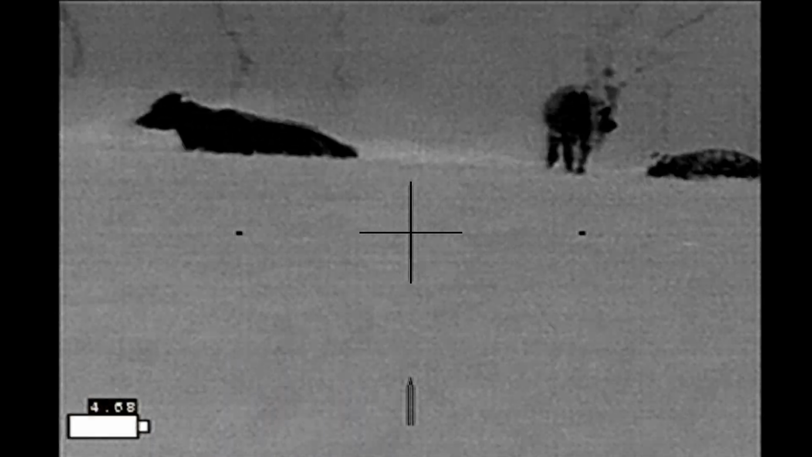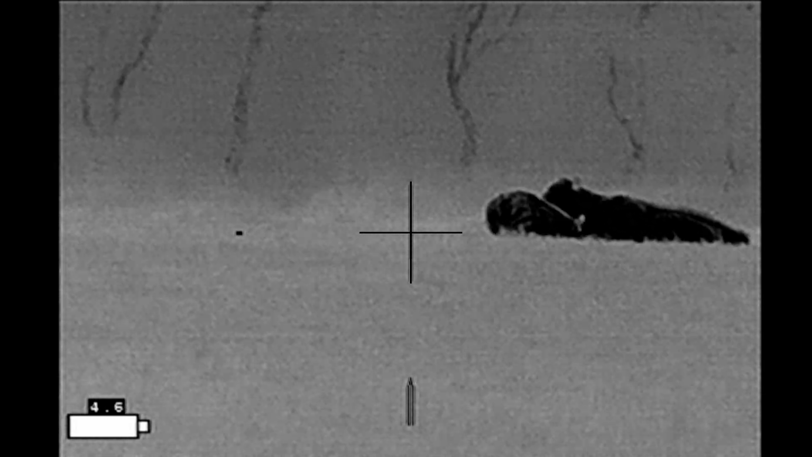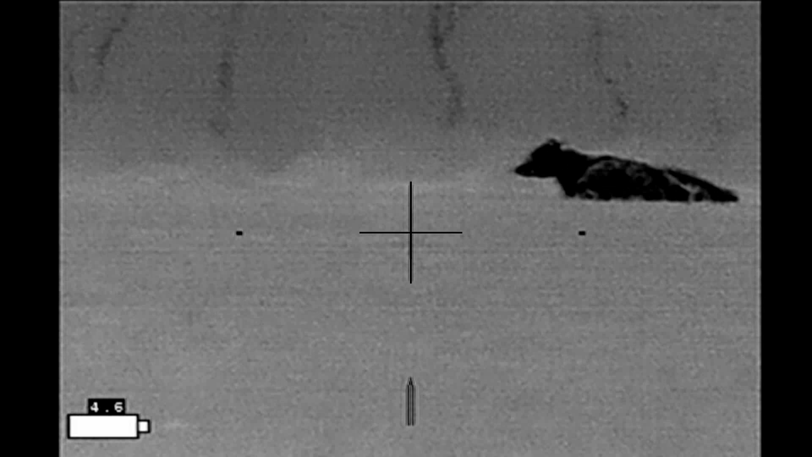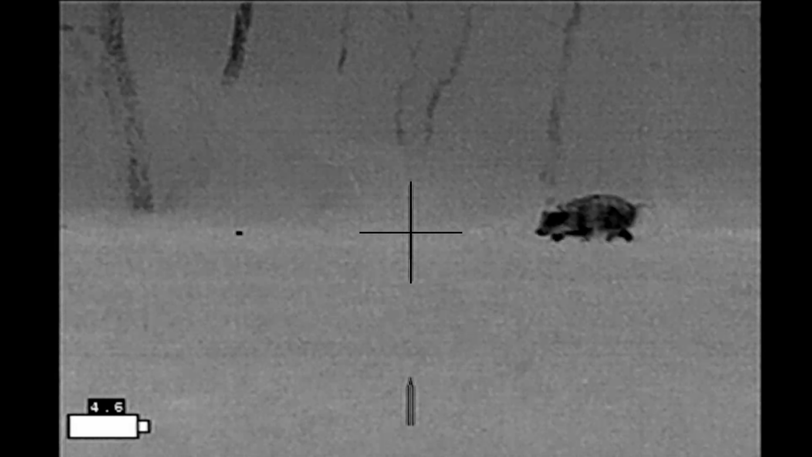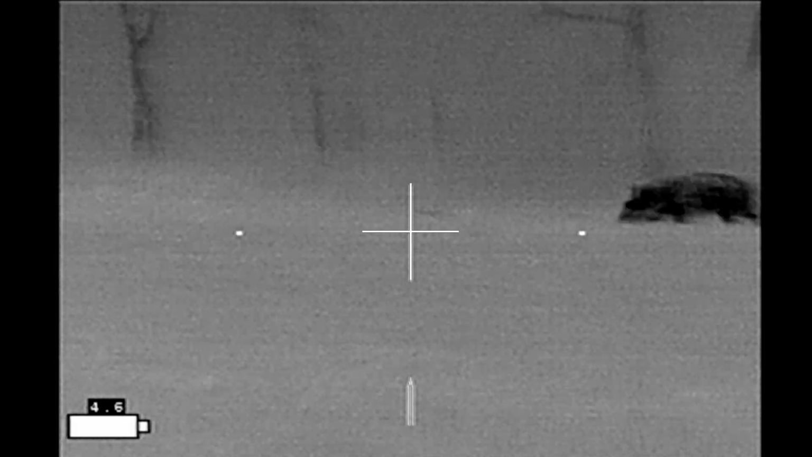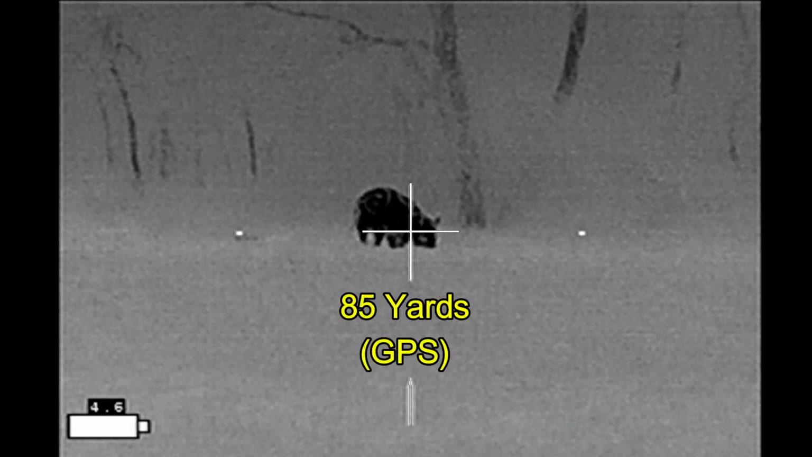And then for some reason something spooks it and it takes off. Leaves those cattle. Stops for a second. And then continues on its way. I scan ahead, make sure that there's no other cattle behind it in the area. Alright, here we go.